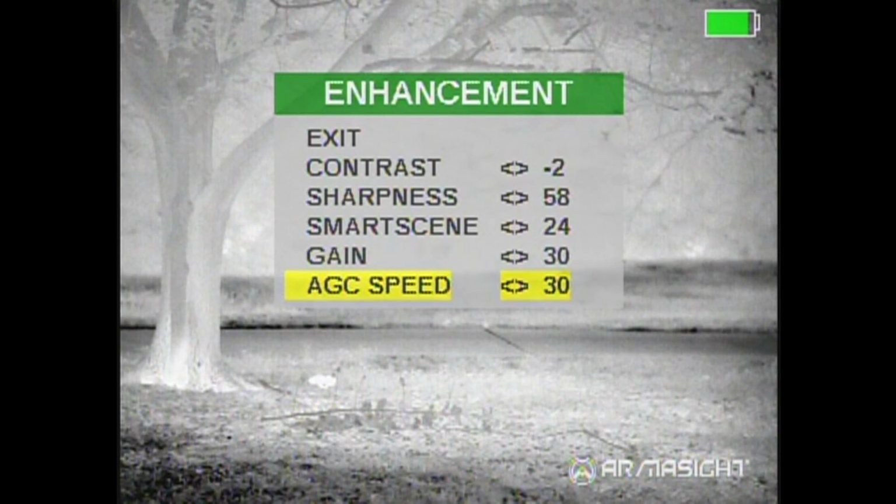Your automatic gain control speed. This is when you go to a hot object, say a hog comes out into the field. The higher that number, the faster it's going to fade out your background.